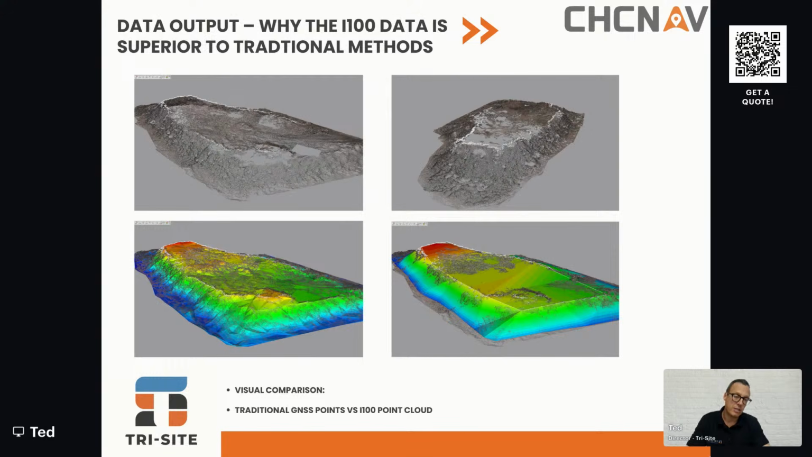On the right-hand side, you can see what we call a traditional survey that was done with a GNSS unit. You can see that the difference between the two is quite significant. The GNSS unit obviously only records what the user tells it to record. Because of the nature of this sort of stockpile, and the fact that it's unsafe to walk on, the user was unable to get any more than the top and the bottom of the embankments on all the sides. So there really is a significant difference between the left-hand side and the right-hand side image.